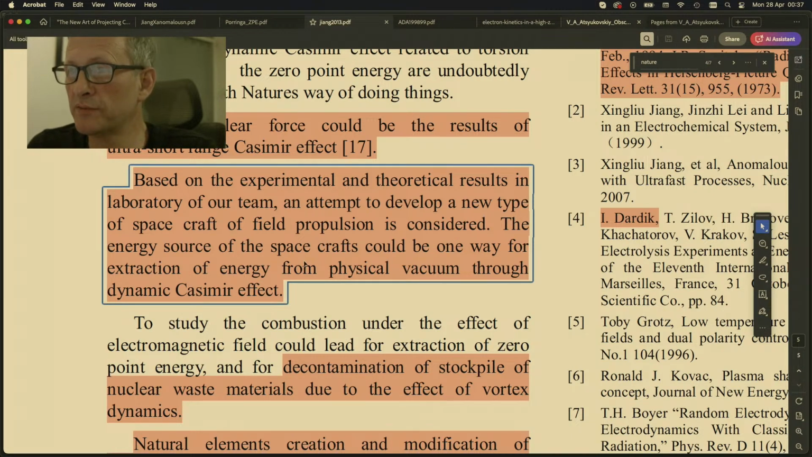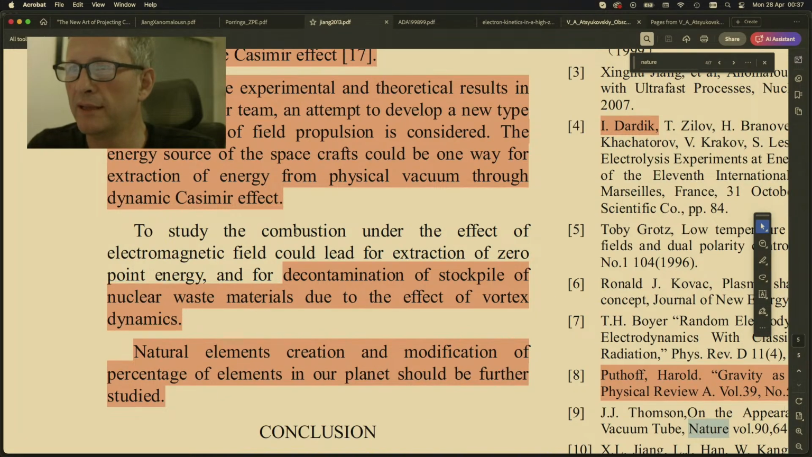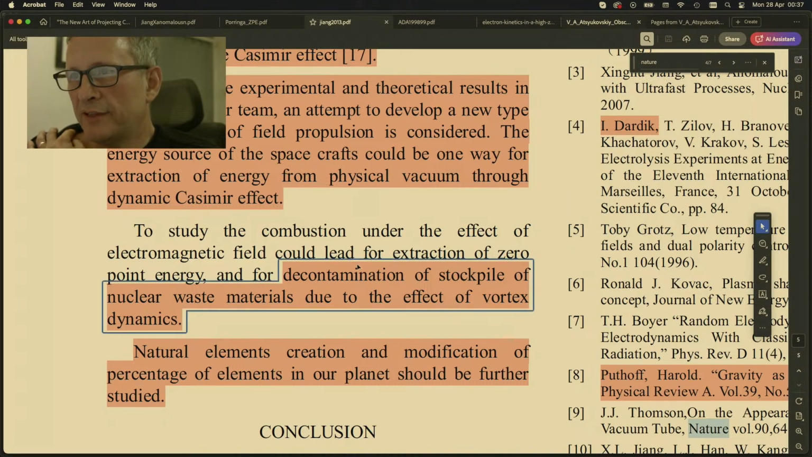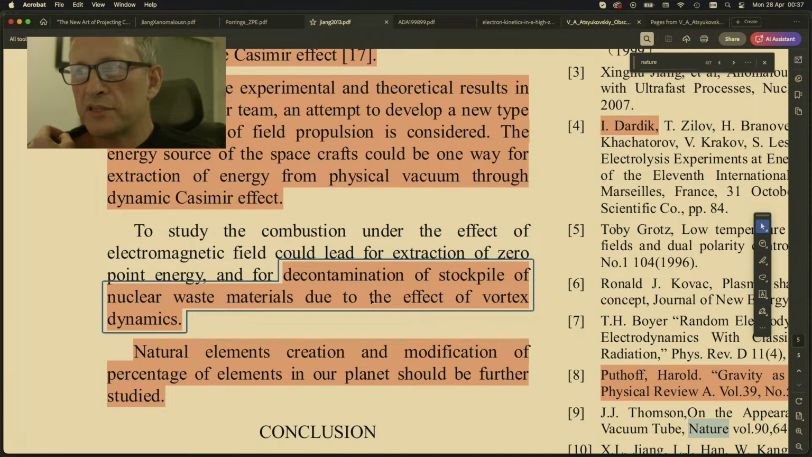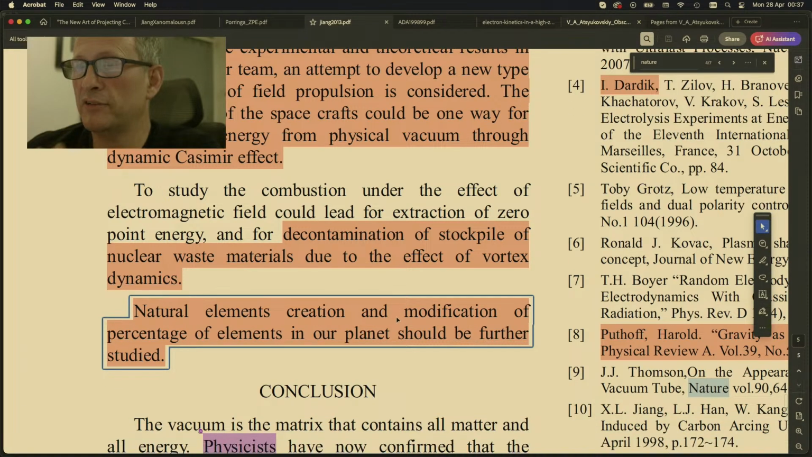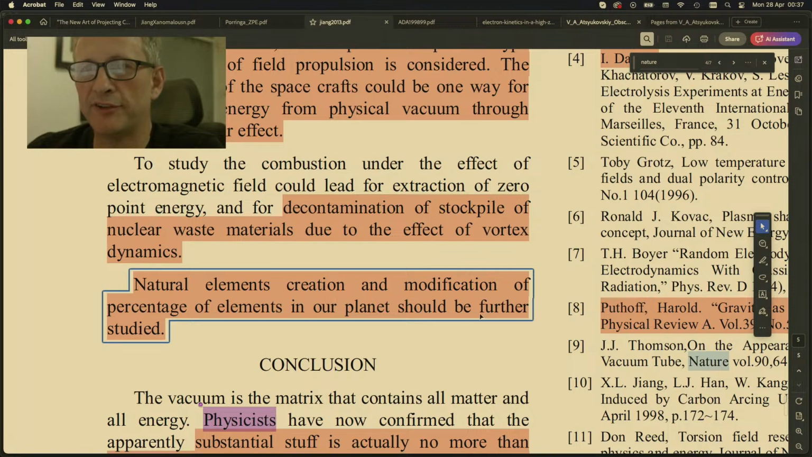The energy source of the spacecraft could be one way for extraction of energy from physical vacuum through dynamic Casimir effect. The study of combustion under the effect of electromagnetic field could lead to extraction of zero-point energy and to decontamination of a stockpile of nuclear waste materials due to the effect of vortex dynamics. Natural element creation and modification of percentage of elements in our planet could be further studied.